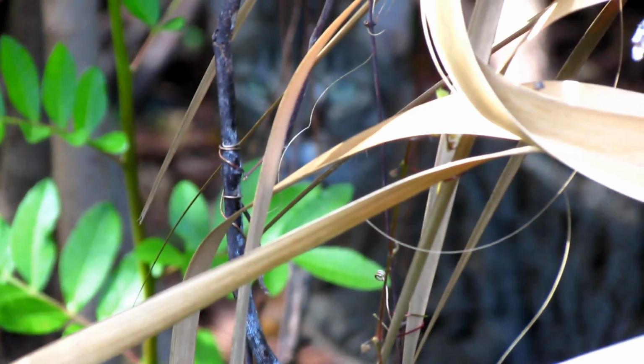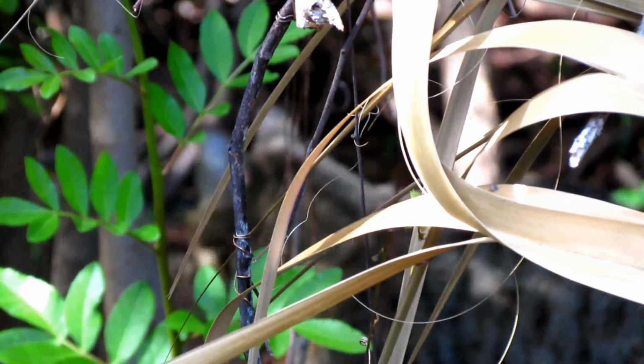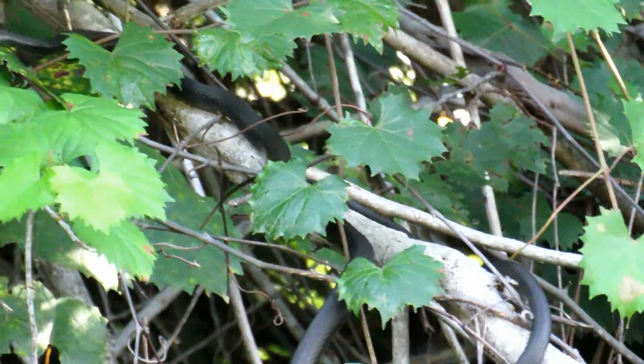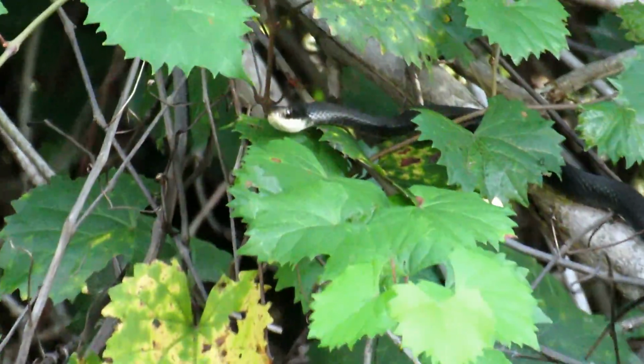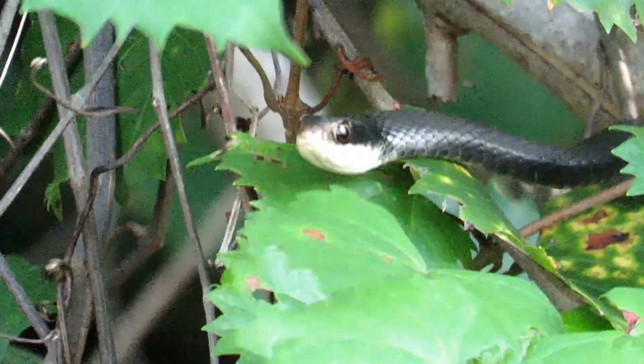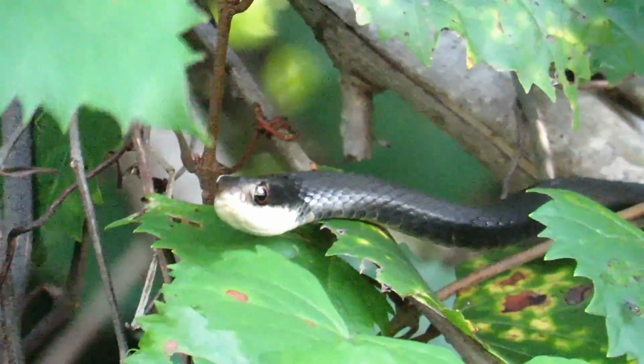Had a little trouble finding him, but I finally found him. He was keeping an eye on me through the jungle there. And this kind of gives you an idea of just how flighty he is. And then off into the jungle. Now when I say the word jungle, I don't use that term loosely. It is literally a jungle behind the backyard of the conservation area.